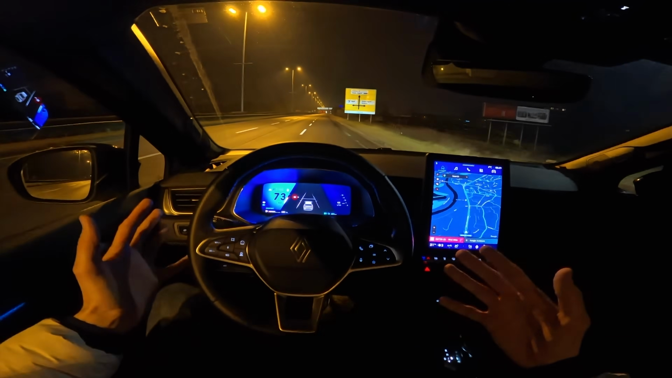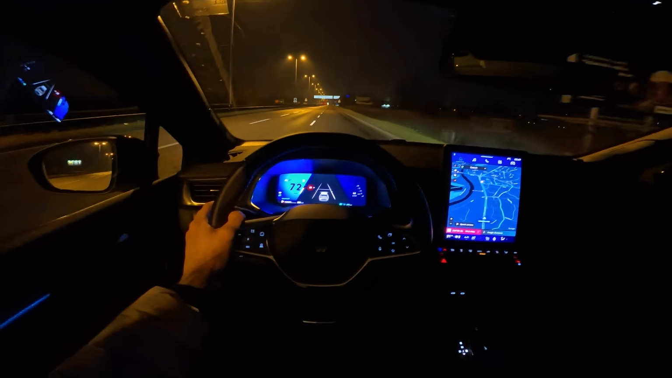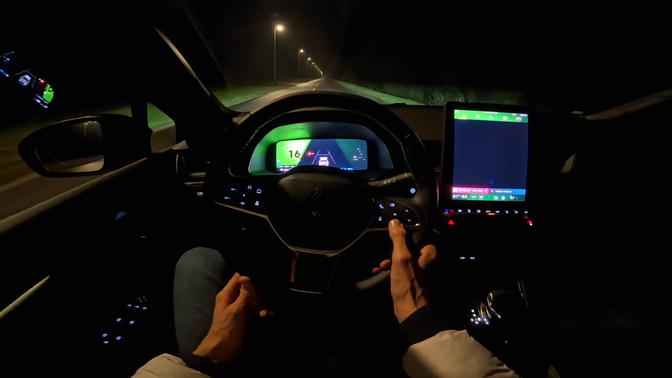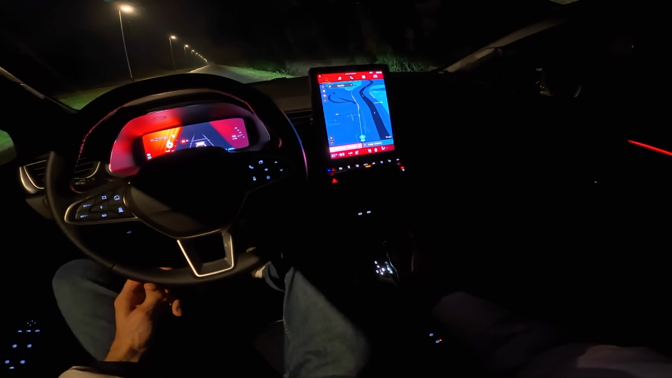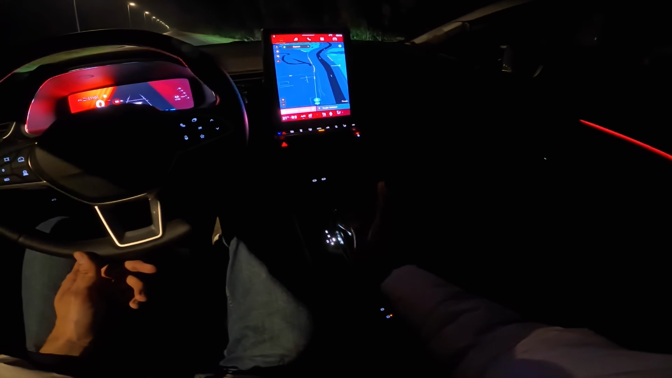And the great thing is it has so much power. It just drives very nicely. It's enjoyable. We'll stop here. We'll switch to sport mode and just do a quick launch. Sport. Okay, the petrol has kicked in. Fuel consumption 4.5, and let me see here. I don't see the auto start stop off, so okay, we'll just floor it.